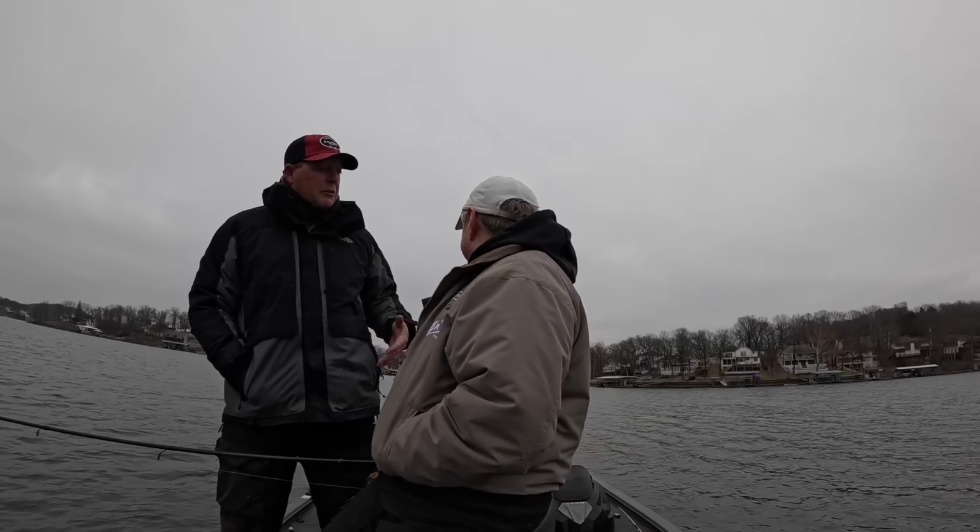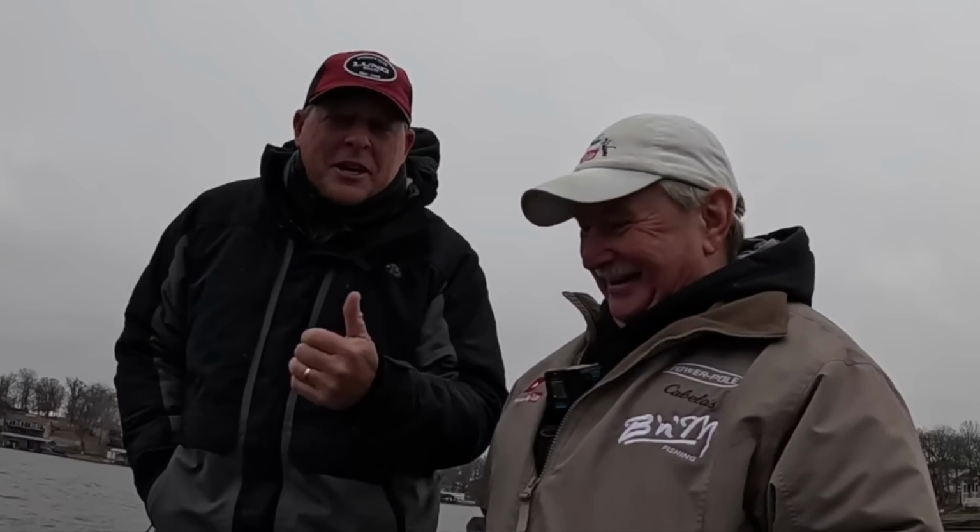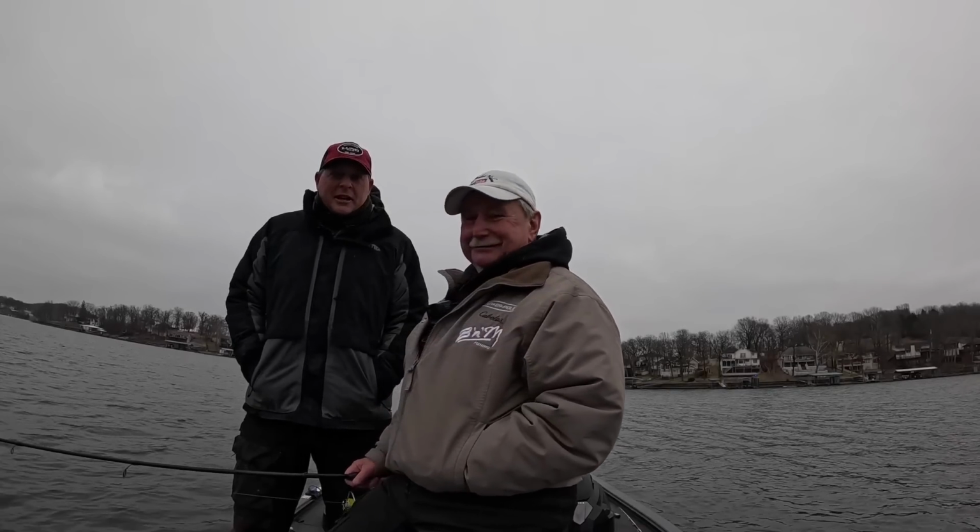It is. We've got a lot of room. Yeah. Mike's got all kinds of rods and stuff and cameras everywhere. We got all kinds of cameras and gear, and we still got a lot of room in this boat.